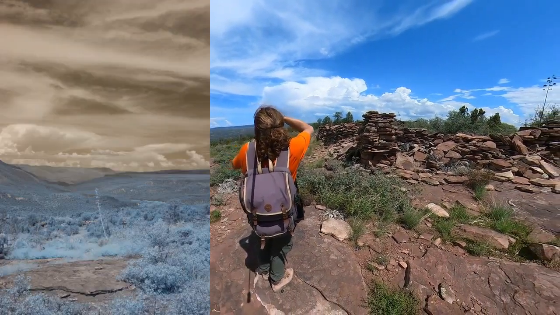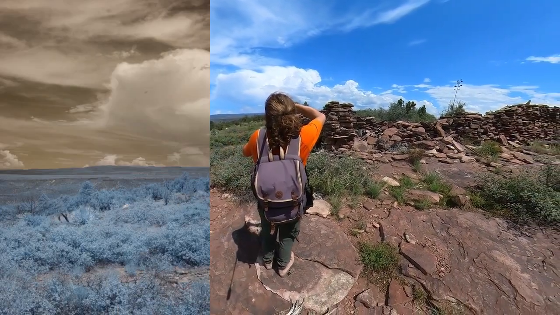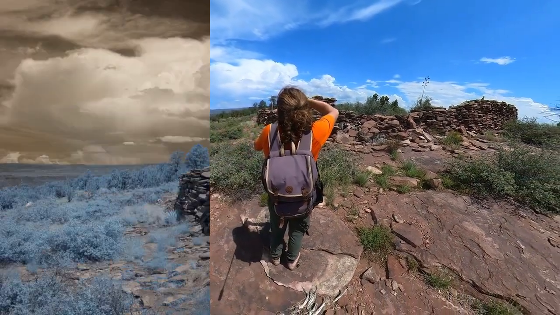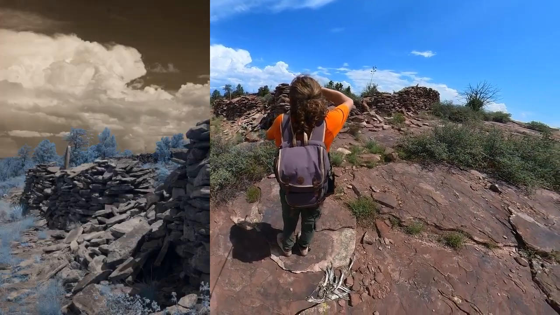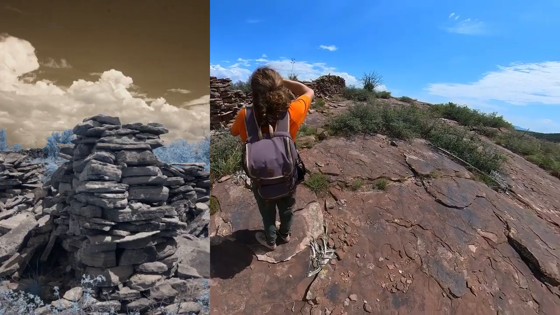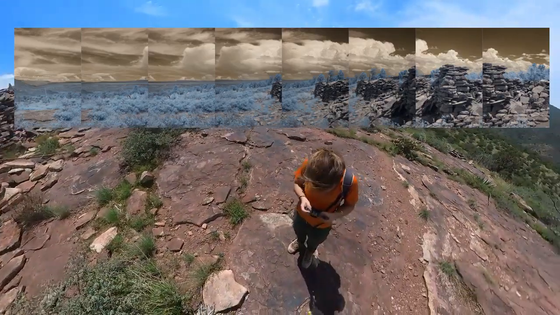Keeping the camera as level as possible, take photos about 15 to 25 degrees apart. Rotate your body, keeping the camera pointing to the same level on the horizon. I usually do a total of about 100 to 180 degrees of turning, but this technique will work for a full 360 degrees. Here's what the images look like side by side. Now let's take them into Affinity Photo and stitch them together.